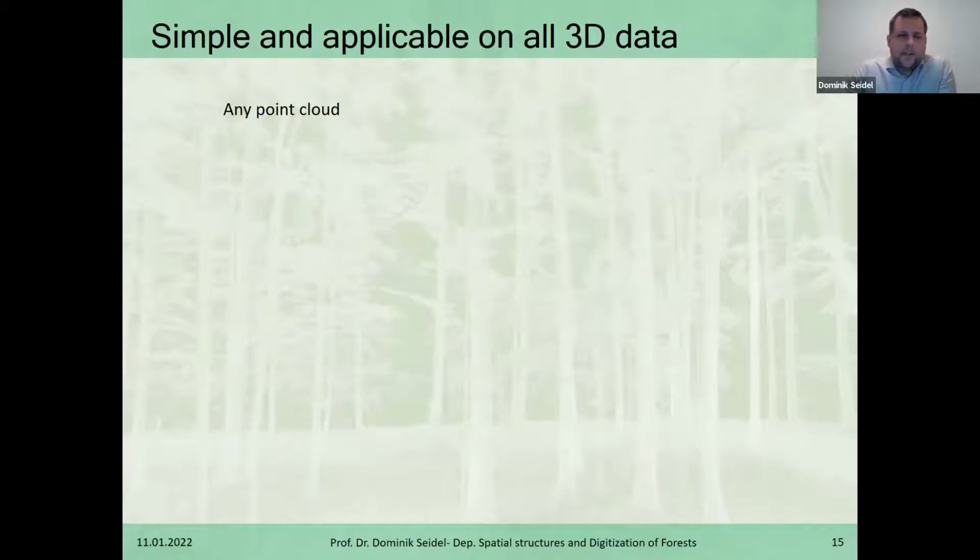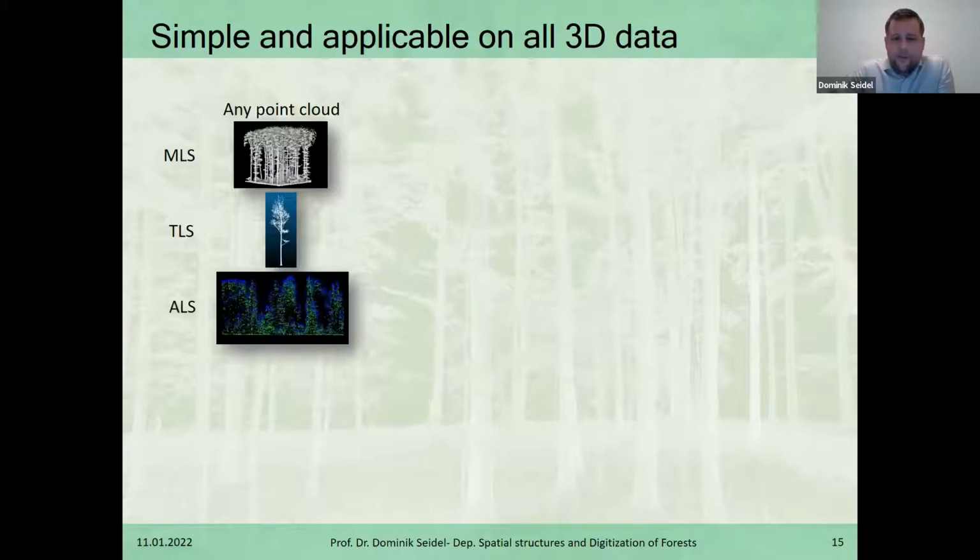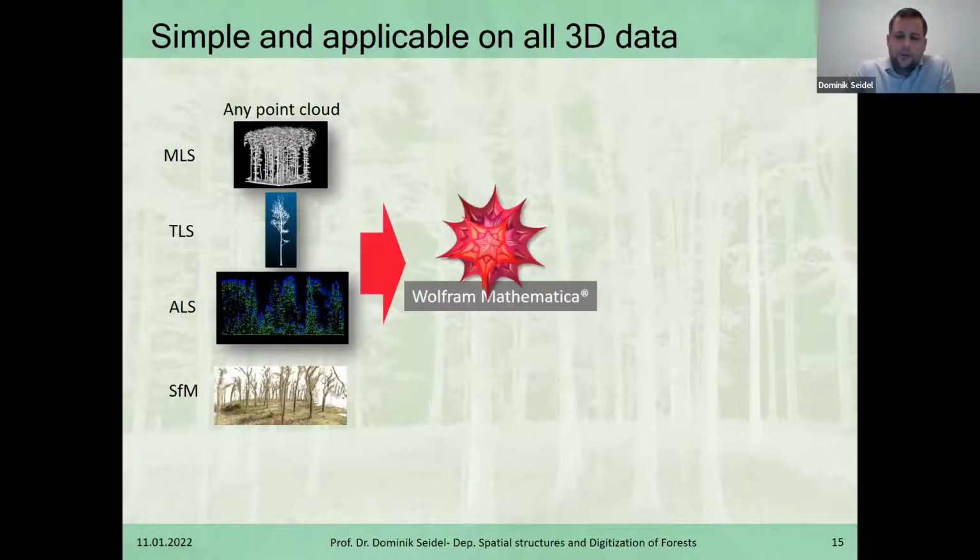So we set out with the idea that we want any point cloud to work. If we speak of any point cloud, we can say that a mobile laser scanning point cloud should be processable just like a terrestrial laser scanning point cloud, an airborne laser scanning point cloud, or even a 3D point cloud obtained from structure from motion photogrammetric approaches. And we want that to be processed in a software. We use Wolfram Mathematica.